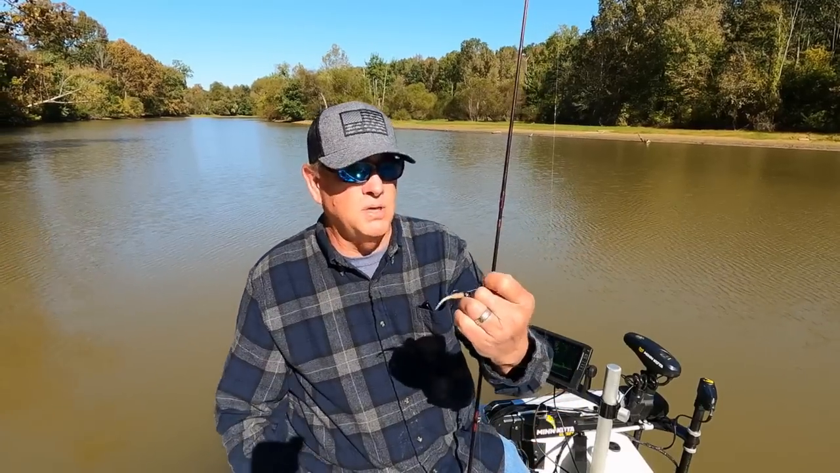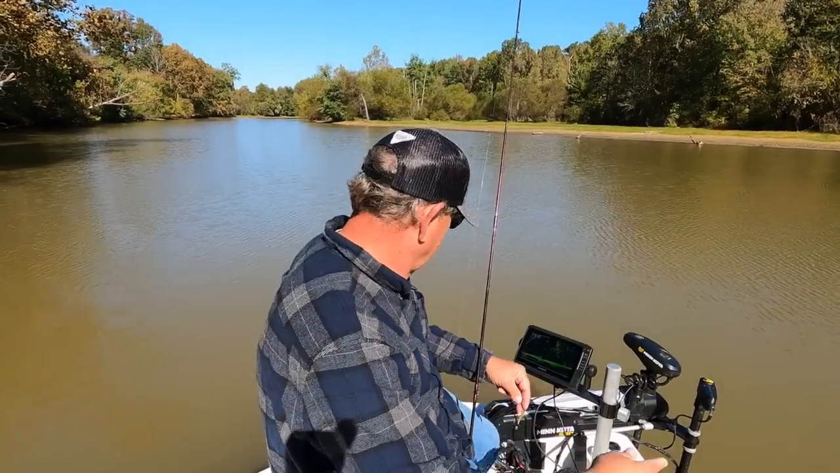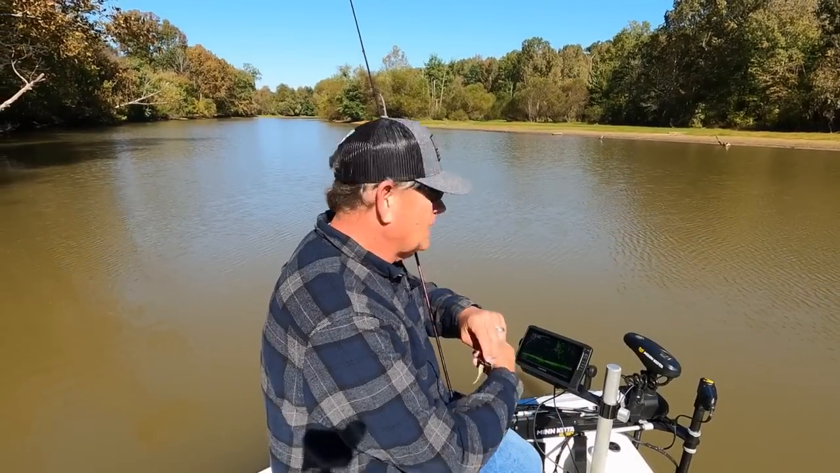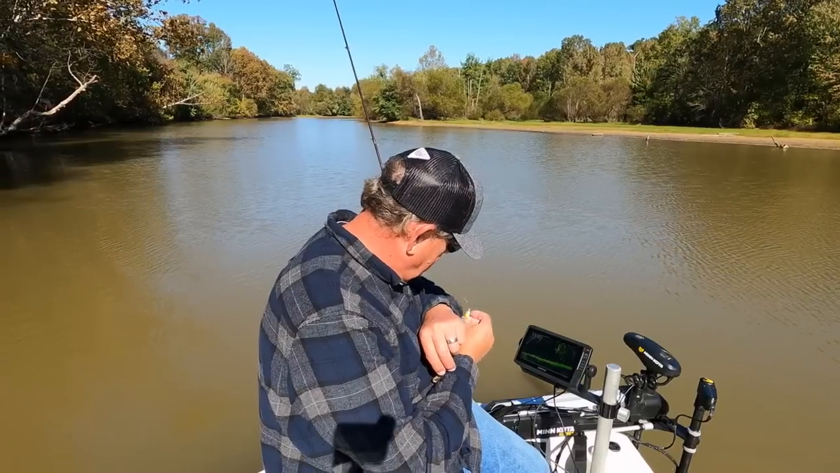Now we're gonna try some different colors than this creamy, but that creamy, boom. Caught a fish, that's, you know, 10-inch crappie right there. Now I don't know how I'm gonna get in there, but there is a bunch.